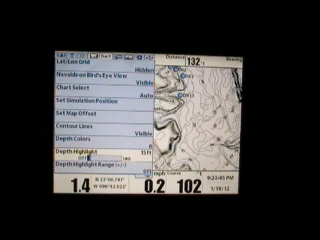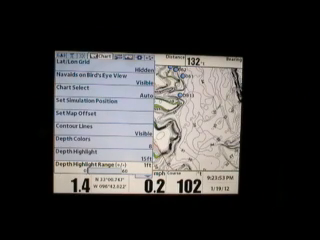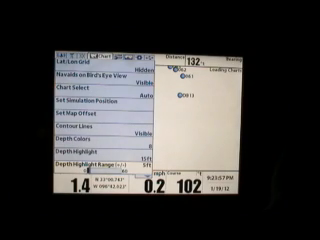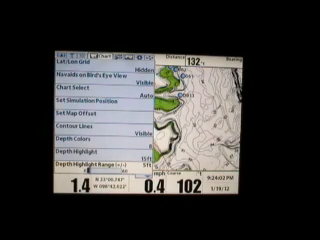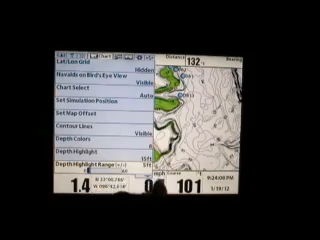Then you go down here and tell it how broad a band you want. If you want it to go 14 to 16, you say 1 foot. If you want it to go 13 to 17, and so on, it gets a little bit better. I've been trying to fish in this range of about 10 to 20 feet, so I've set that band to go 5 feet either side of 15 feet.